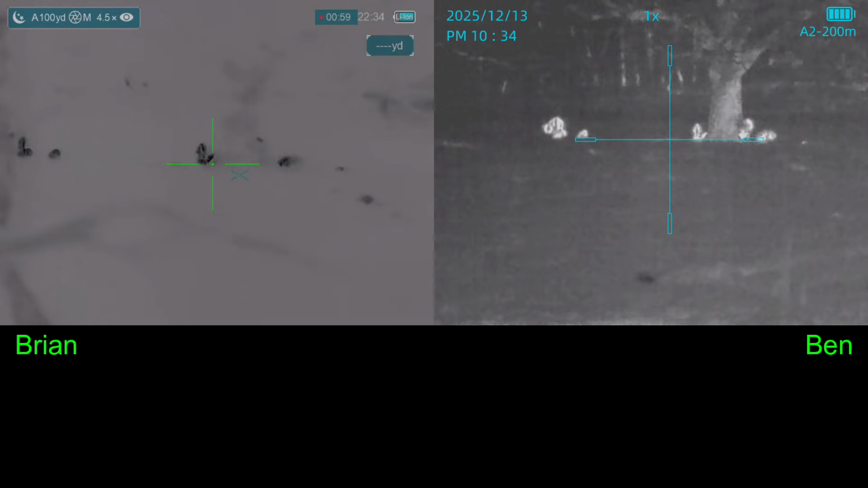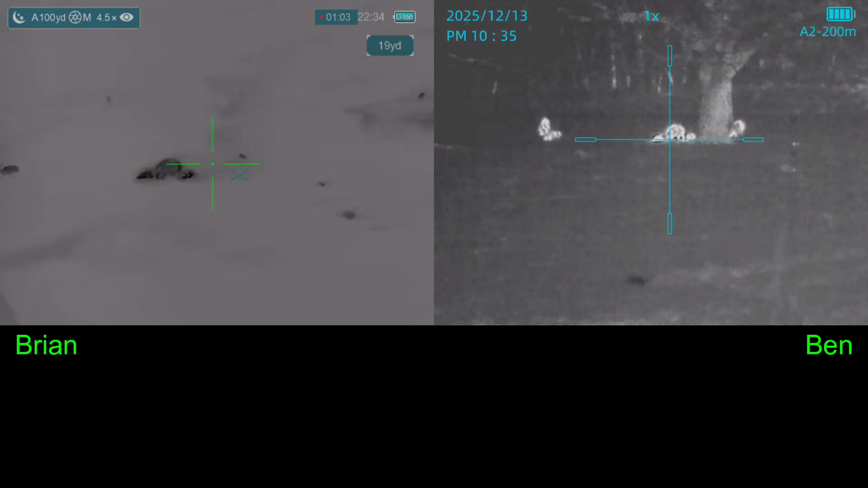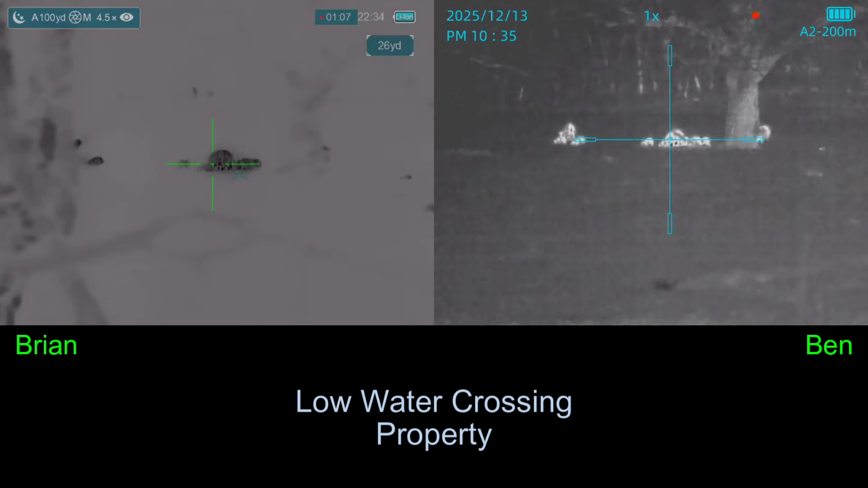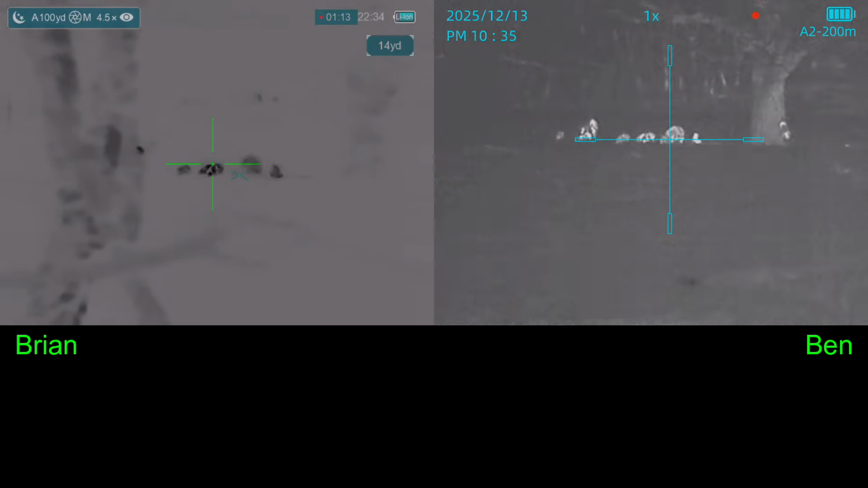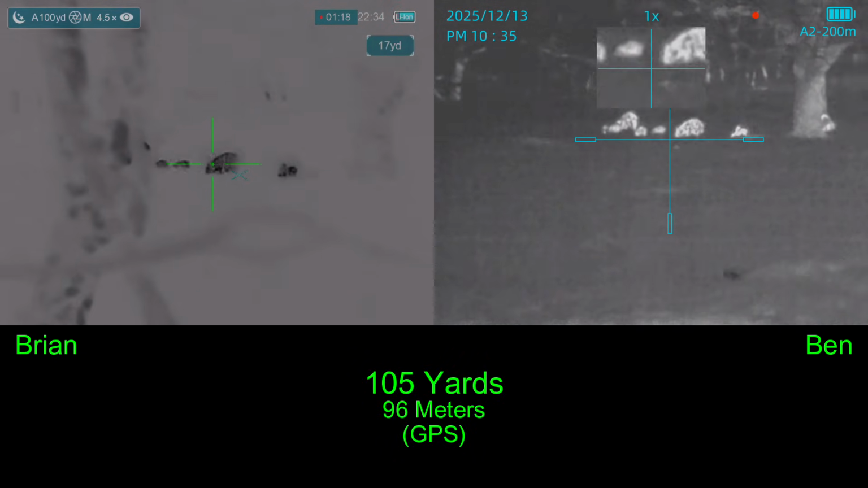Alright, I'm gonna get the one left of the tree. Alright, I'm shooting one that's on the right-hand side. Shoot ready? Shoot ready. 3. Nope. So the pigs off to the left are actually by another tree, and so that's what I thought he was talking about. Alright, ready?